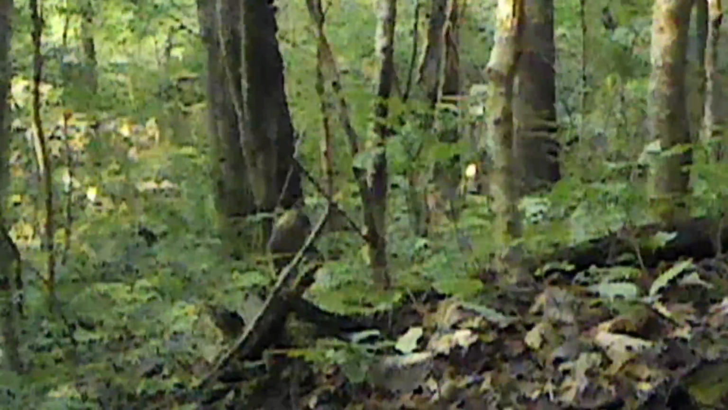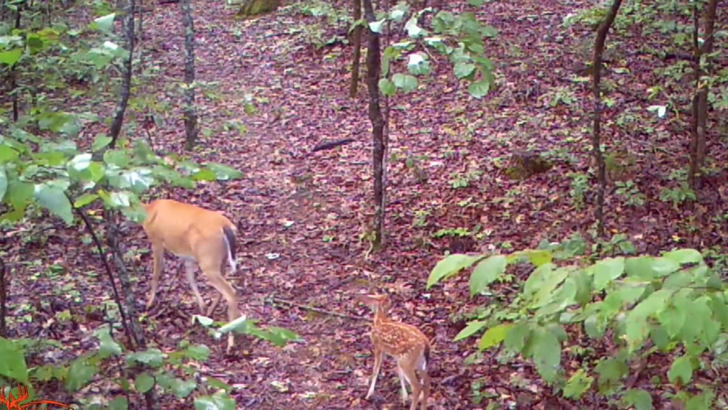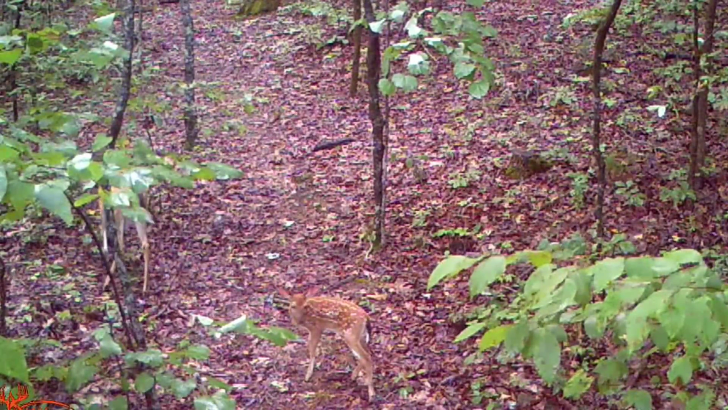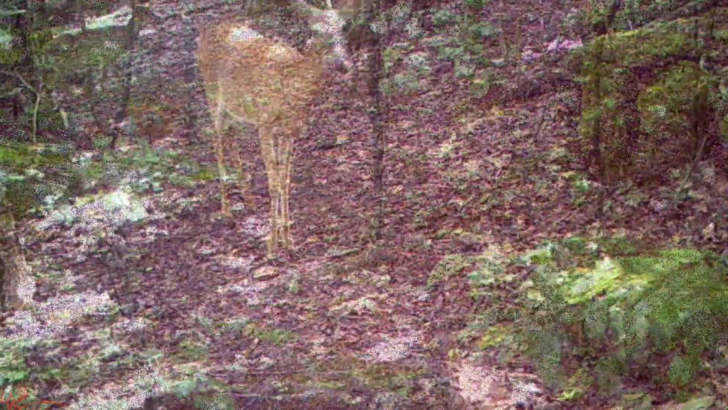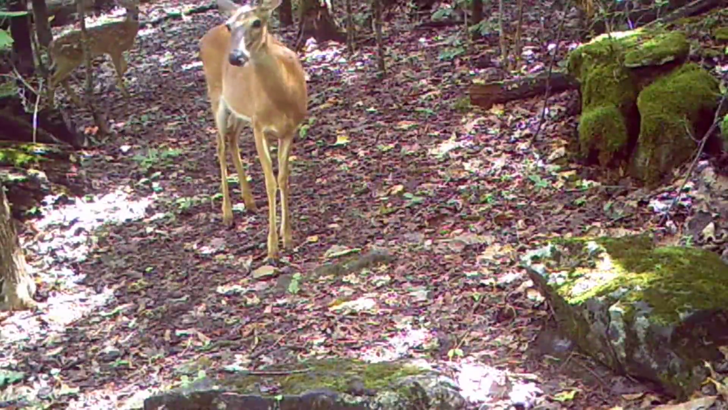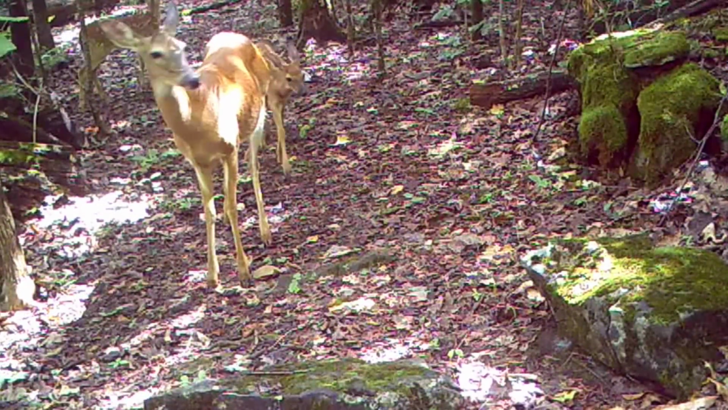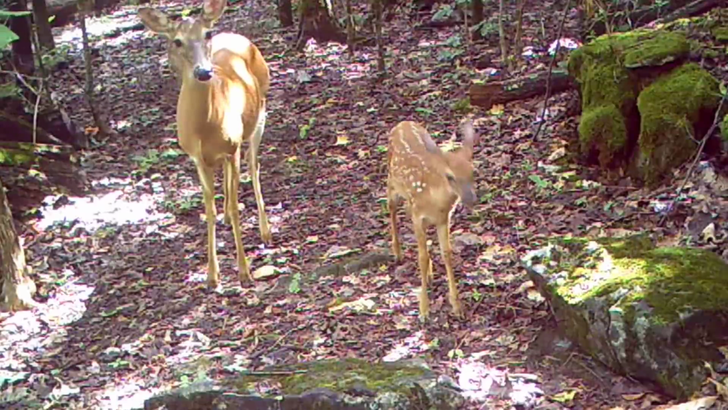And there's the twins again, or a different set of twins. I don't know, unless you mark these fawns, you can't tell them apart. There's a set of twins right there. I think there's more than one set of twins. Didn't see the triplets this week, though. And they just follow Mommy around. She's learning them the ropes, and where everything's at. Ain't they precious?